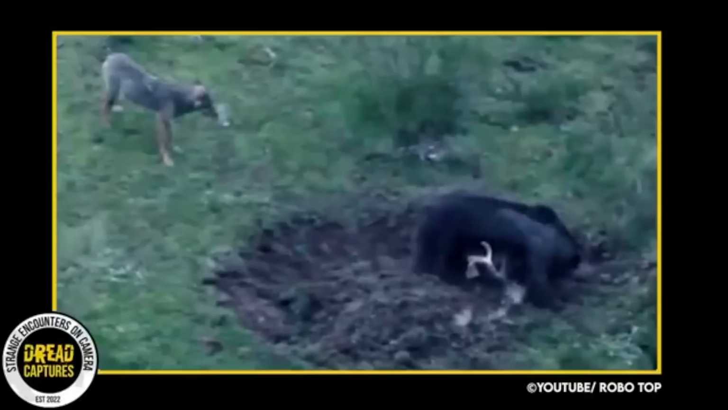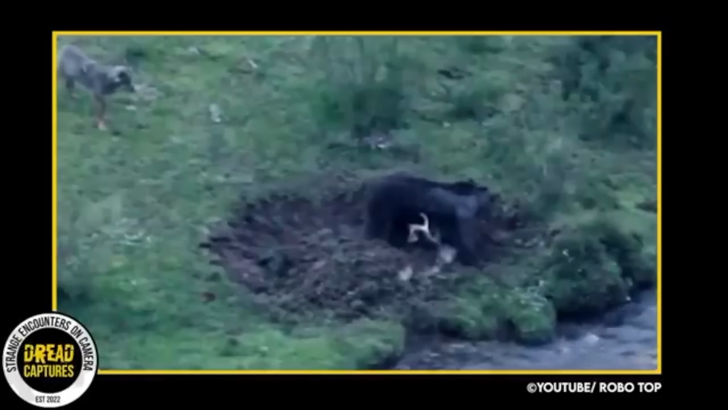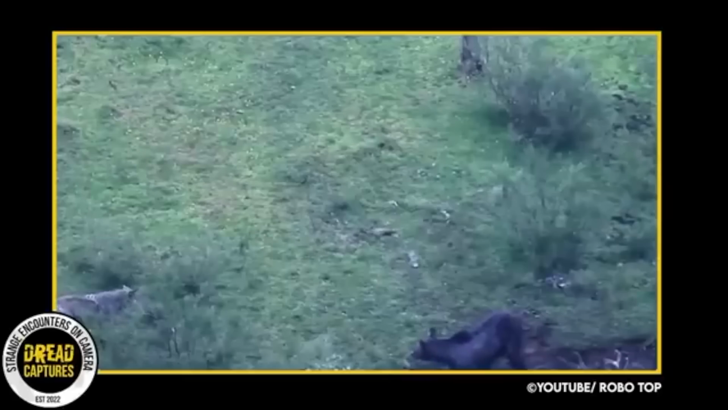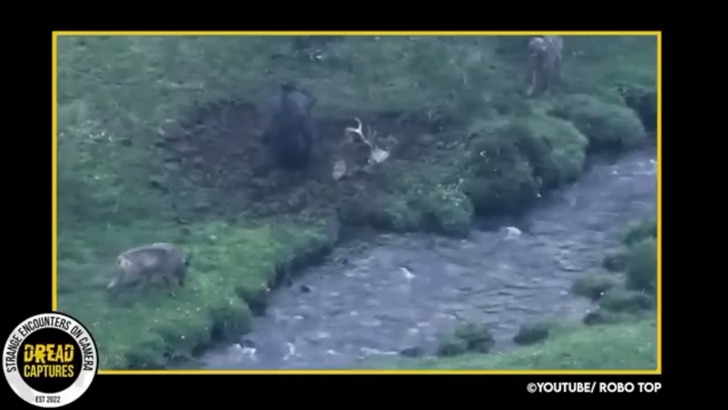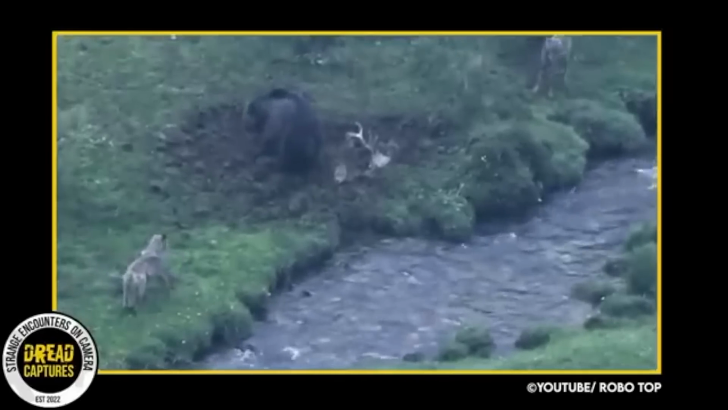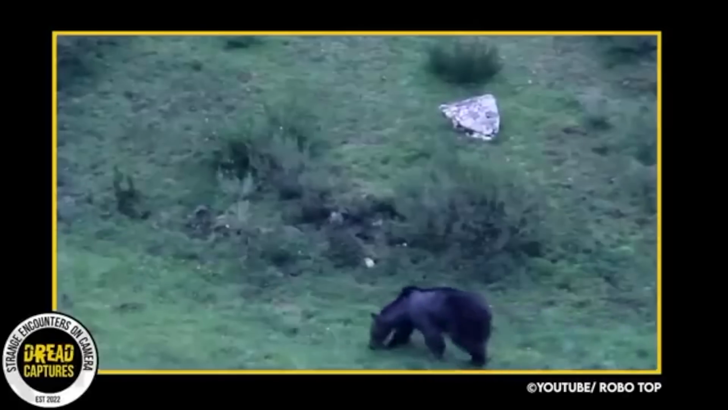This next clip is very interesting and not something I necessarily knew that happened. As you can see, a bear has acquired a moose carcass. Whether he killed it or found it, I don't know. You can see him trying to bury it next to this stream, while a few wolves stand by salivating. The bear grabs the disturbed earth, trying to cover him up. When he thinks he's done a good enough job, he heads off.